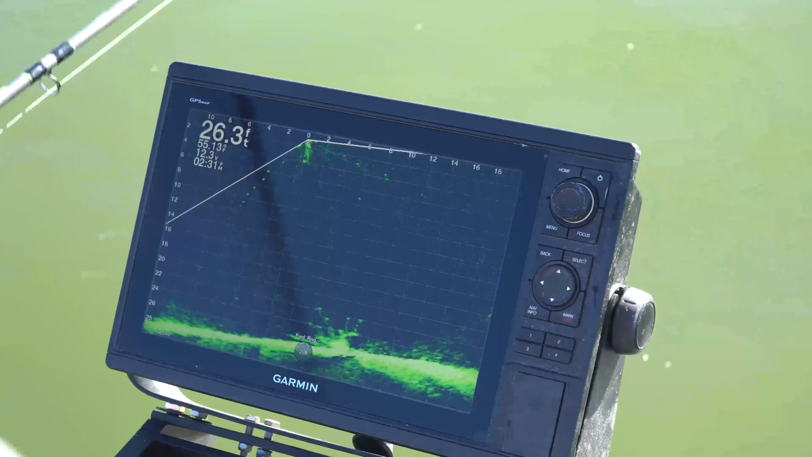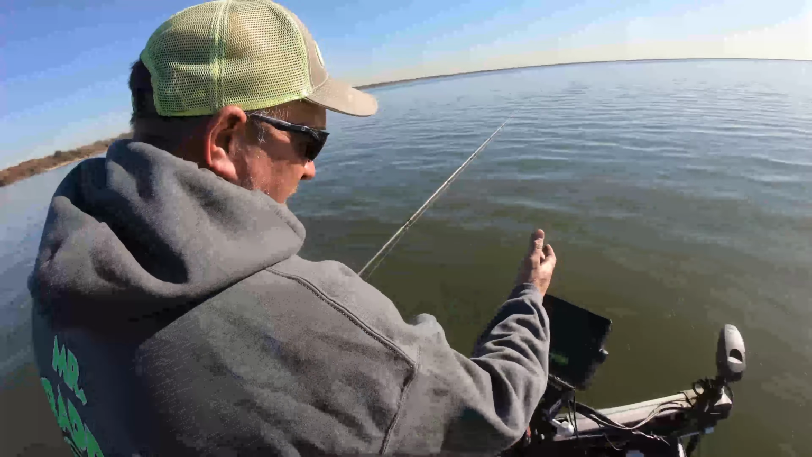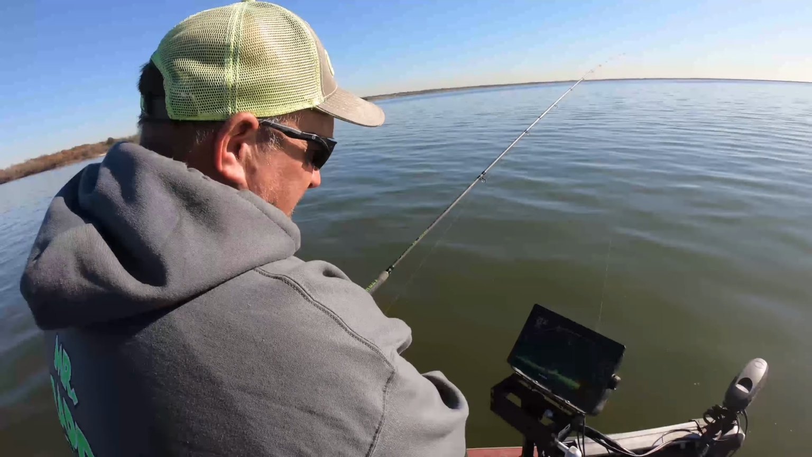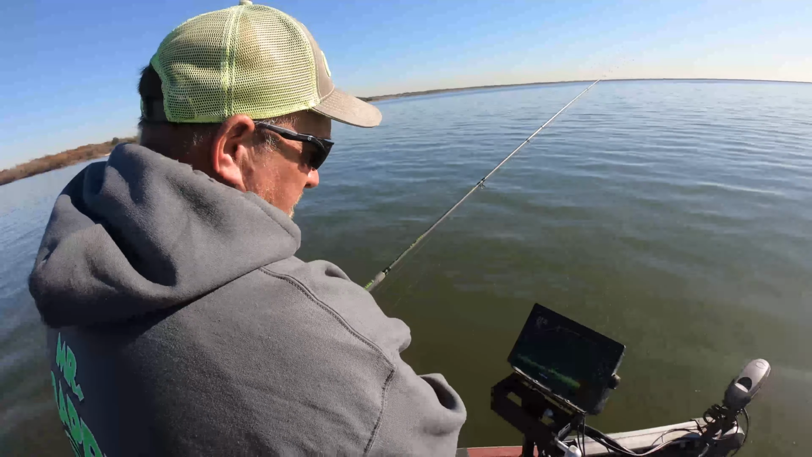All right, here it is, he started following it. See, I'm gonna keep lifting, I'm not gonna stop. He's not probably gonna bite it. He's not coming up very fast. See him turn and go back down. When that fish starts following that bait up, you just keep coming up with it. If you stop, he's not gonna bite it. You just keep coming up till he does bite it. If he turns and goes away, there's nothing you can do about it.